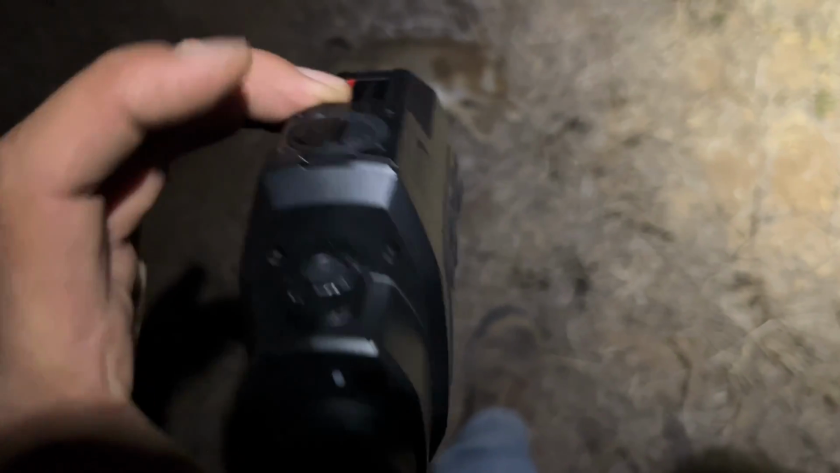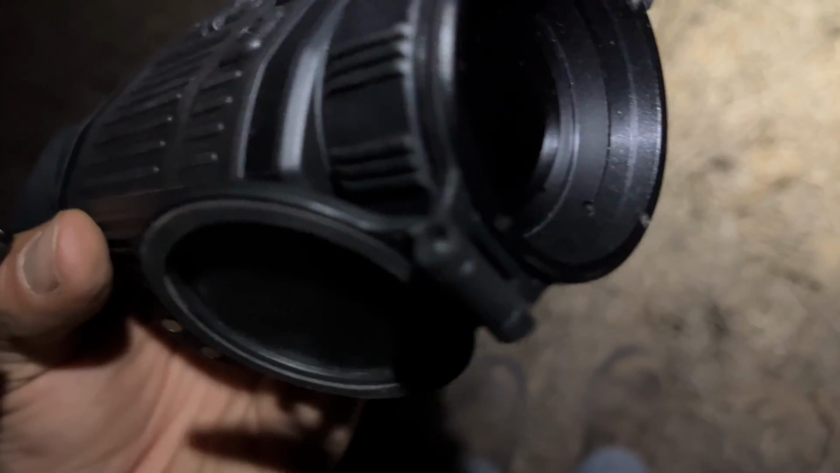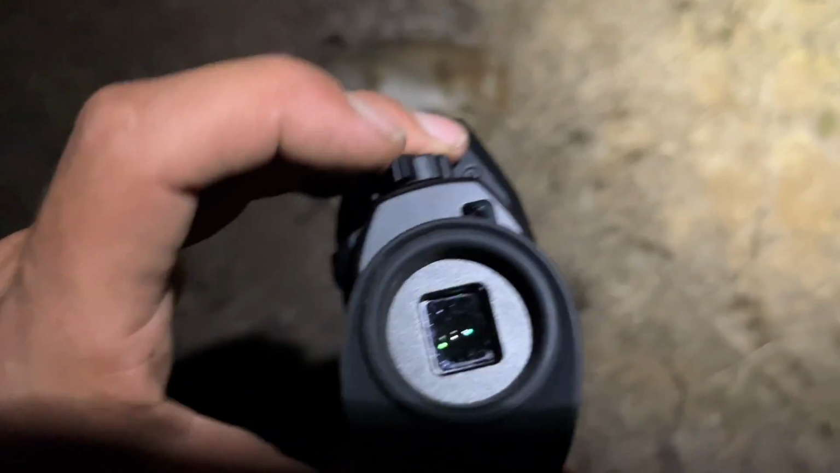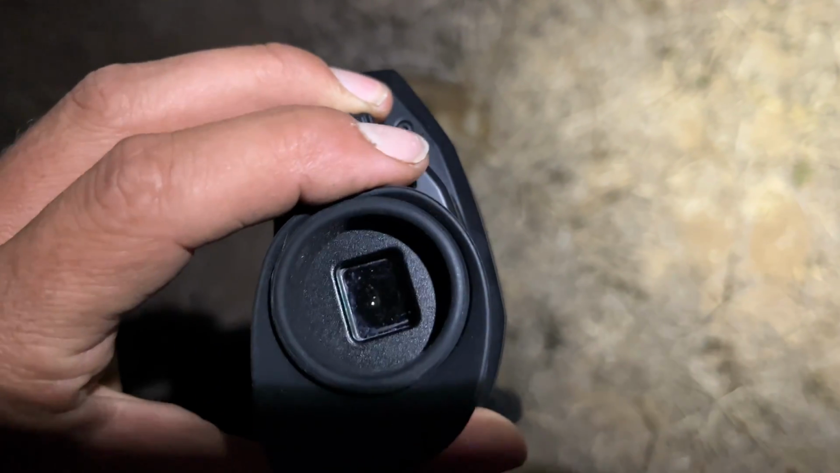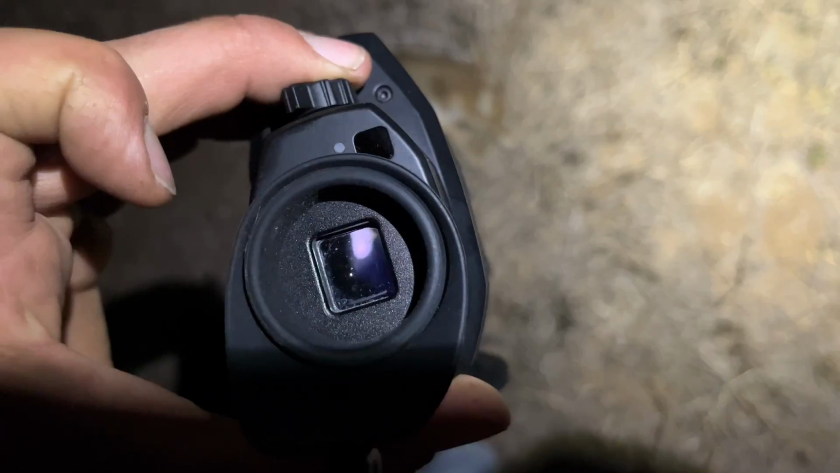There's the finder, FH35R V2. Great little thing. I really love this little sensor here. When your face comes close, it turns the screen on. Take it away, the screen goes off. So let's go and get him back. First kill for the night, but a pretty small specimen. At least it's something. Hopefully we can find some pigs up ahead.